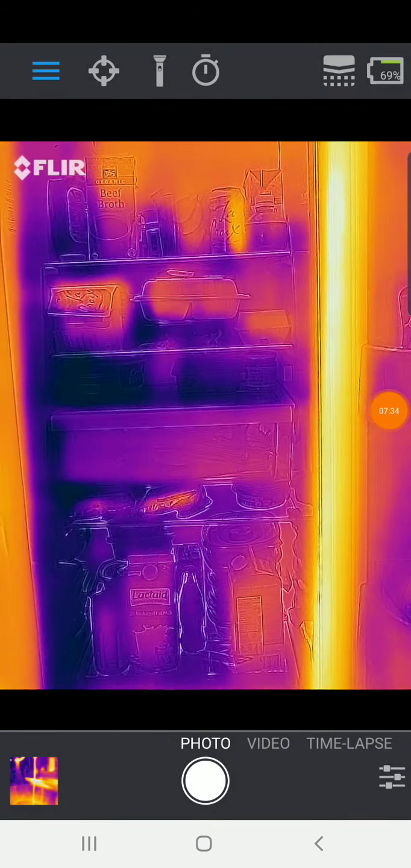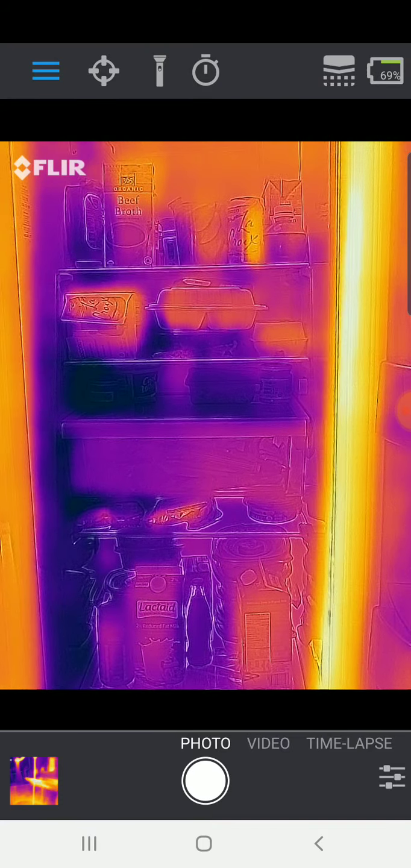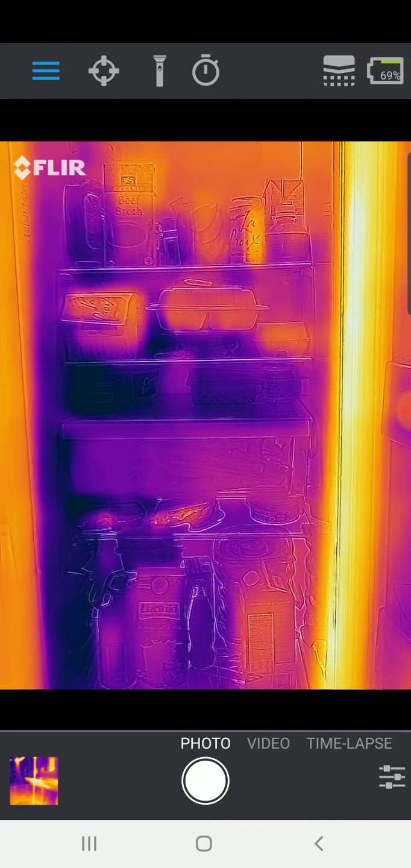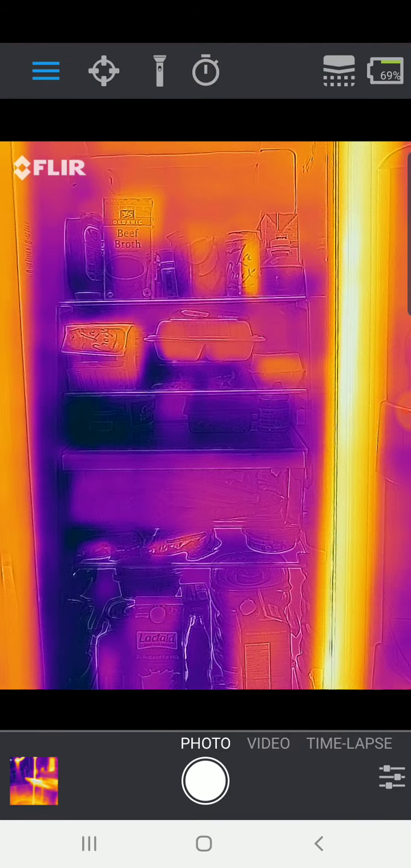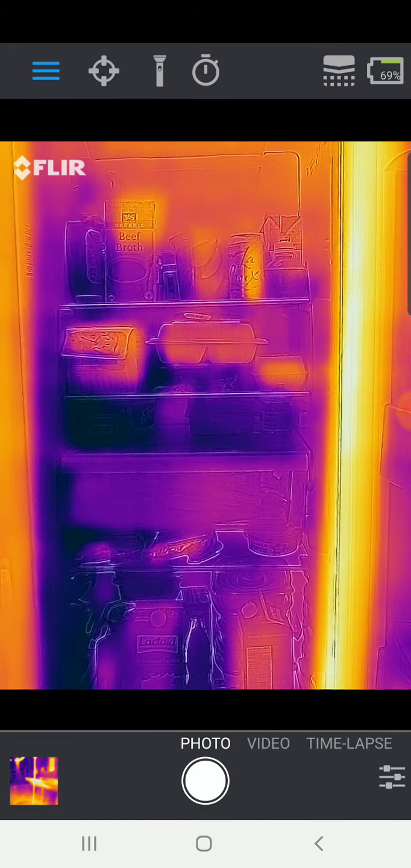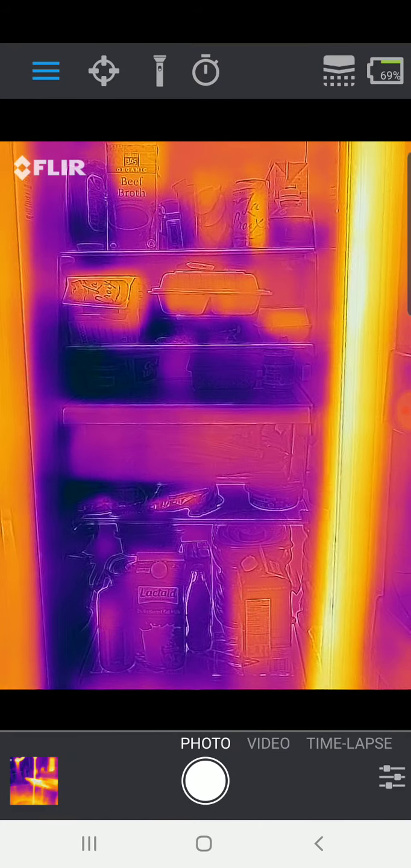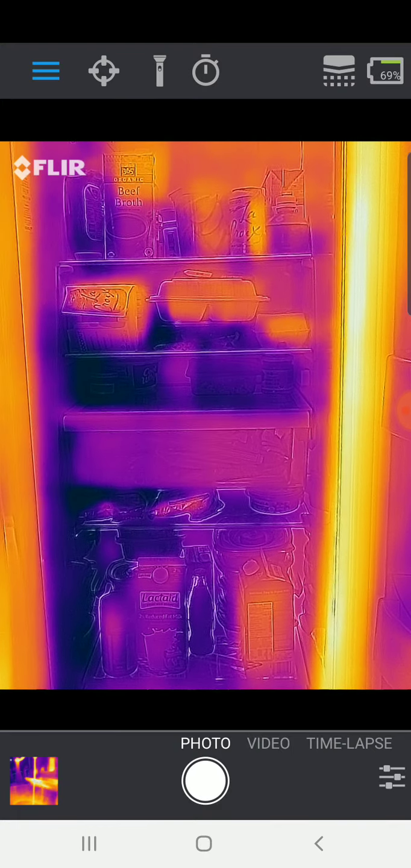So this is a look at the inside of my fridge, and I've shown how to actually use this to diagnose hot and cold spots in other videos. But it's kind of neat just to get a visual look at where are the coldest sections, where are the warmer sections in the fridge. Upper right definitely looks like it's pretty warm. And then these sort of lower sections on the shelves are very cold. I've actually found if I leave stuff there, it tends to freeze.